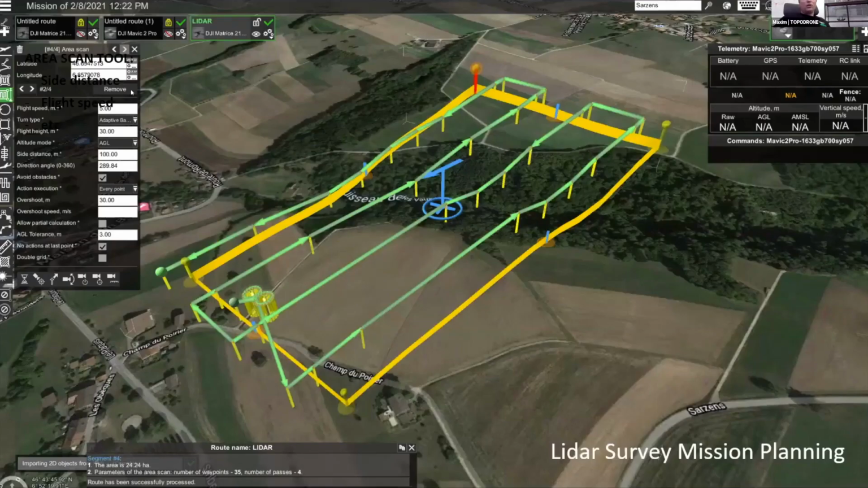After that, you can use two different tools for planning a LiDAR survey. The first tool is area scan. In this case, you know the coverage of each LiDAR. For example, we know the coverage of this type of LiDAR is 150 meters.